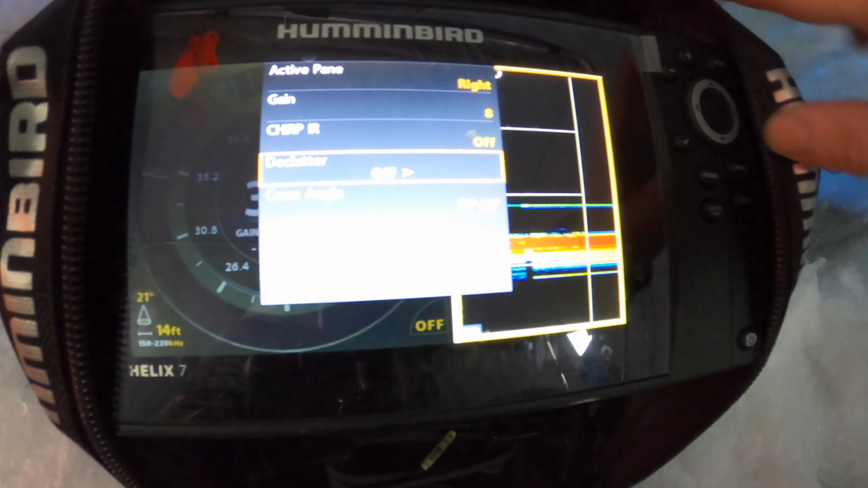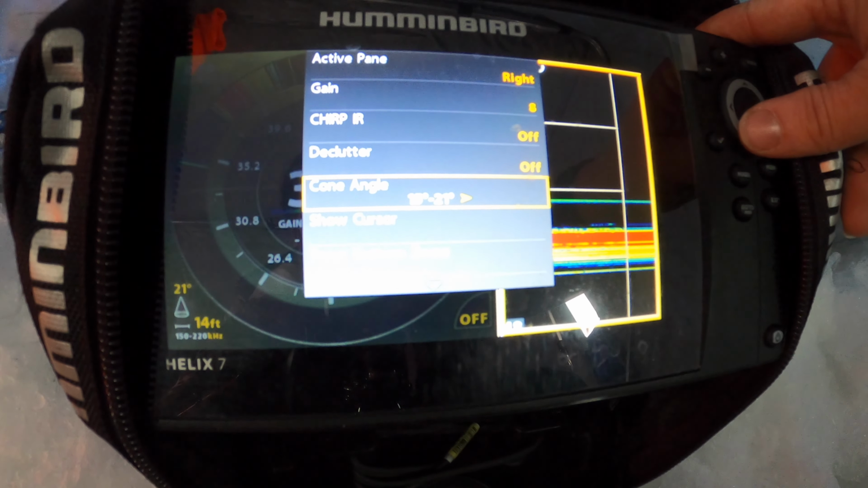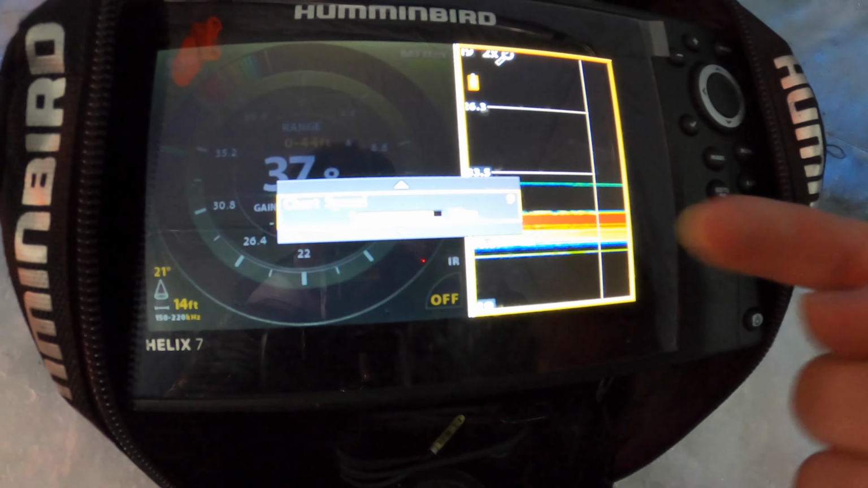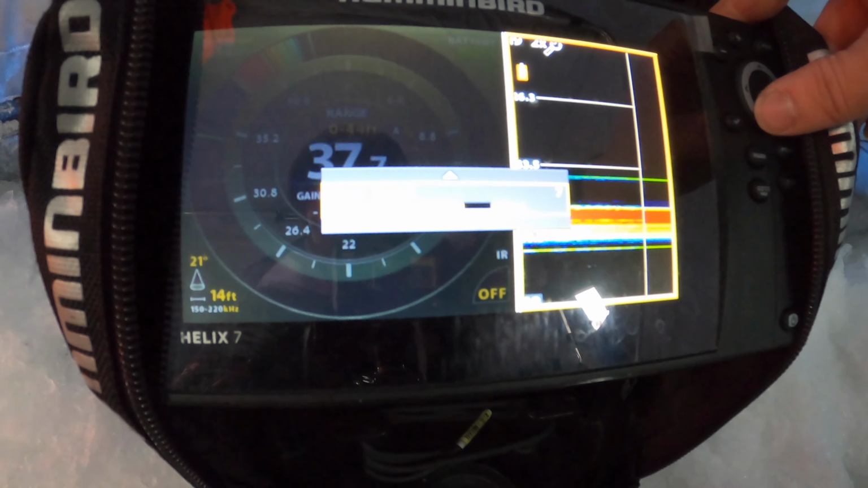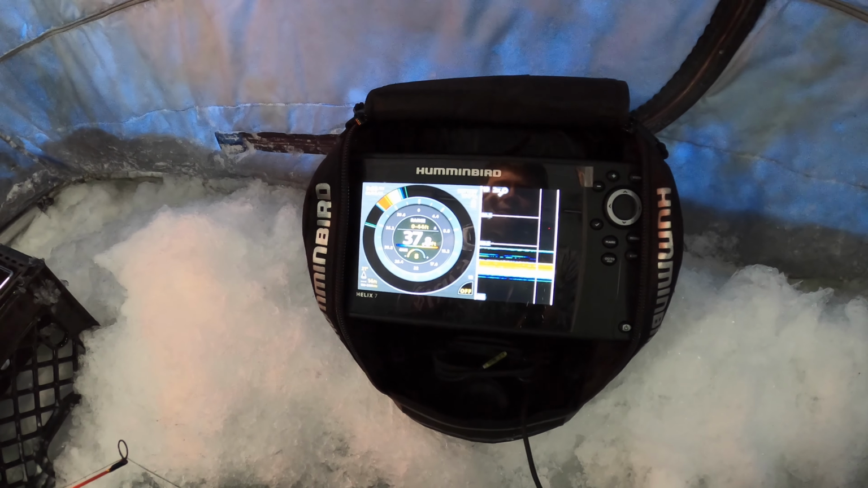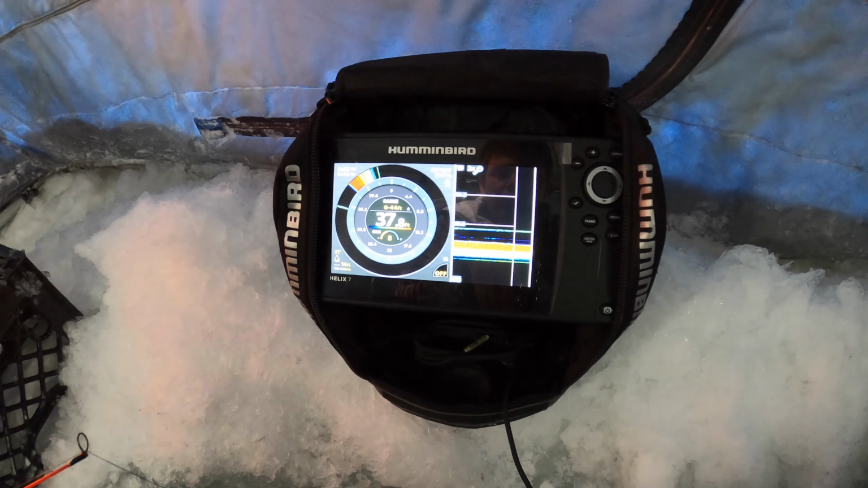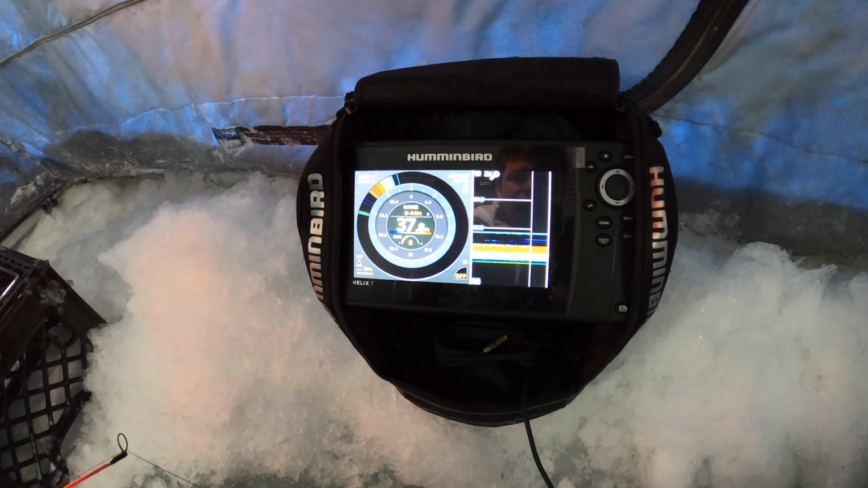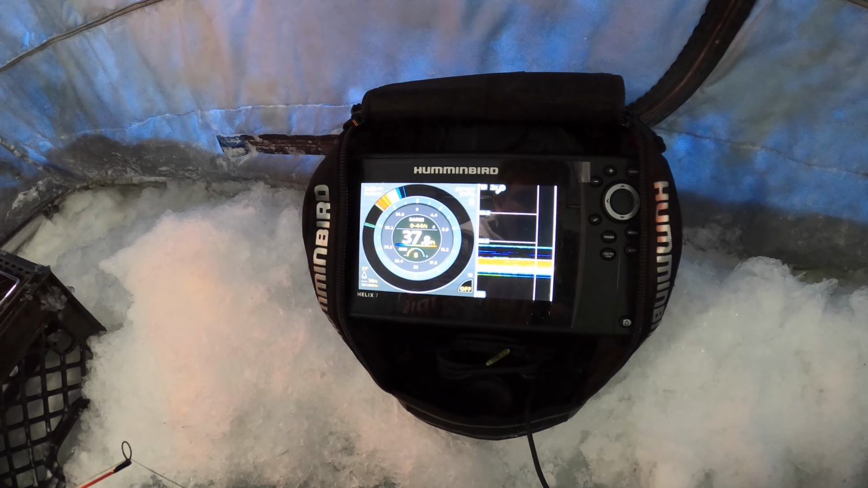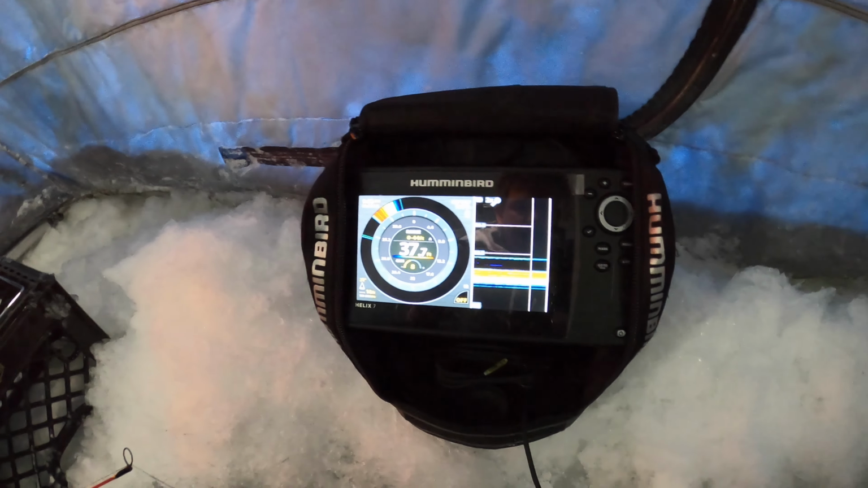So now if I hit down again, declutter, I don't use declutter a lot. Cone angle, it'll go to the right cone angle it should. If you go down, surface clutter, chart speed, you can choose your chart speed, how fast you want information to go through your screen. I usually keep mine a little higher than normal. In some settings you have sharpness as well, for like 2D and side imaging, which will not just change your gain, it'll change basically the details of your jig. Sometimes that helps.